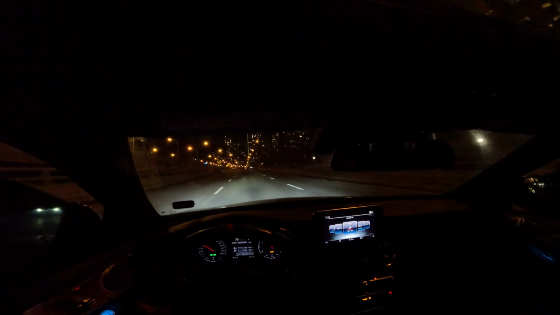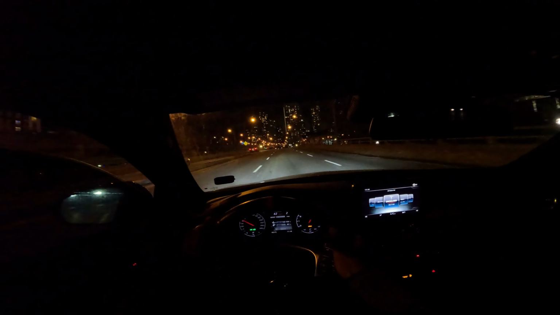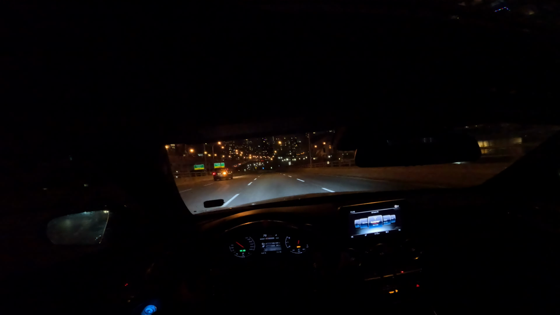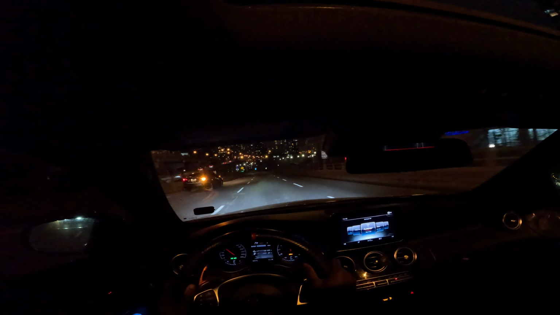Never a dull moment with this car. Stock, modified. Yeah, these intakes are a step up for sure. A must have if you want to modify your C43.